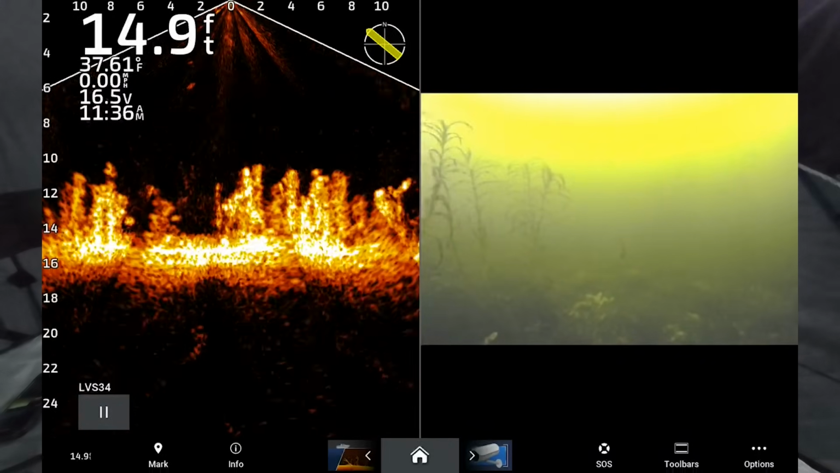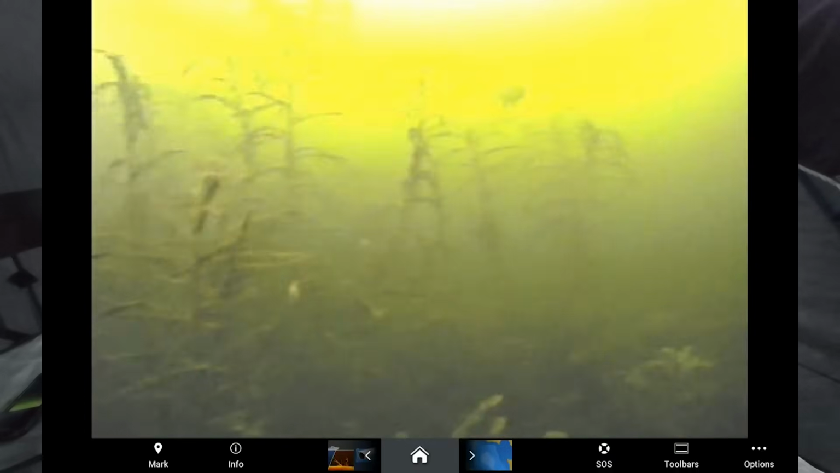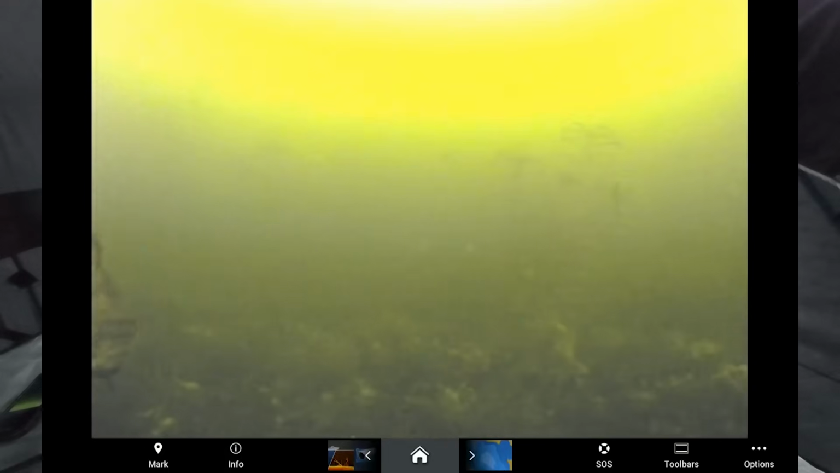Tiny, tiny little guy. But down on the bottom you can see this home button. If I press that camera button, it brings me a full screen of camera. There's that little bluegill guy down there. Hello. And let's see if we can't put a bait down and catch a couple of these.